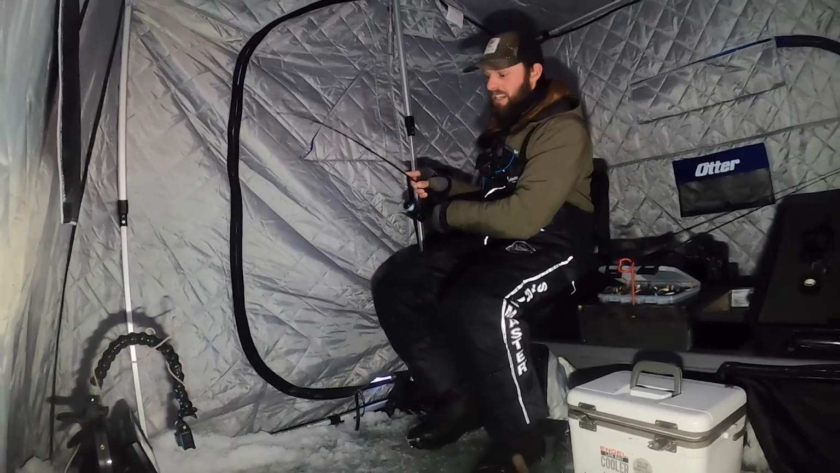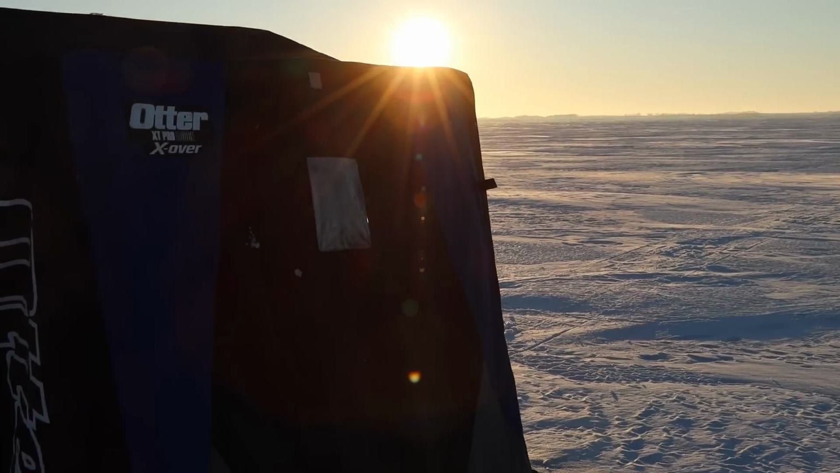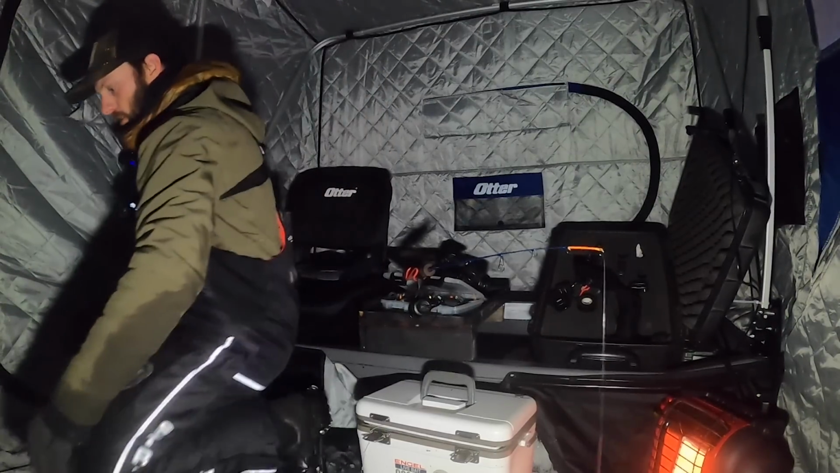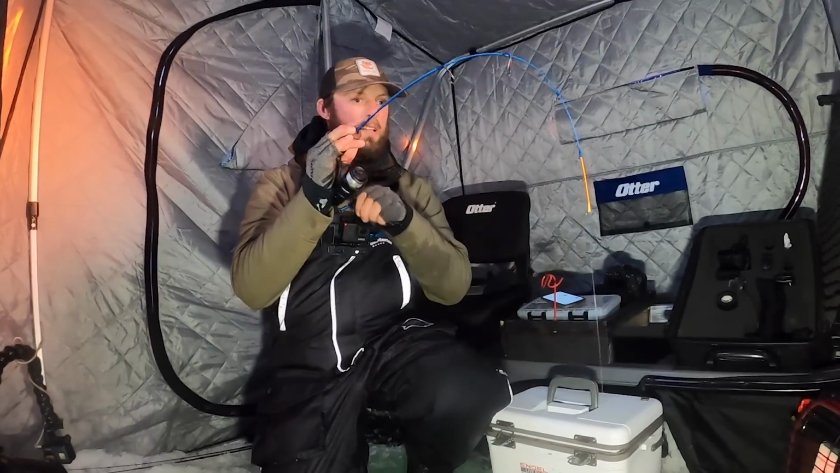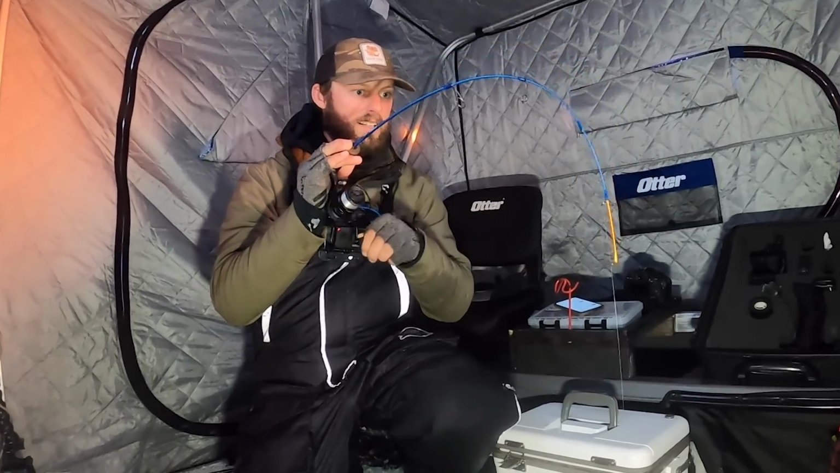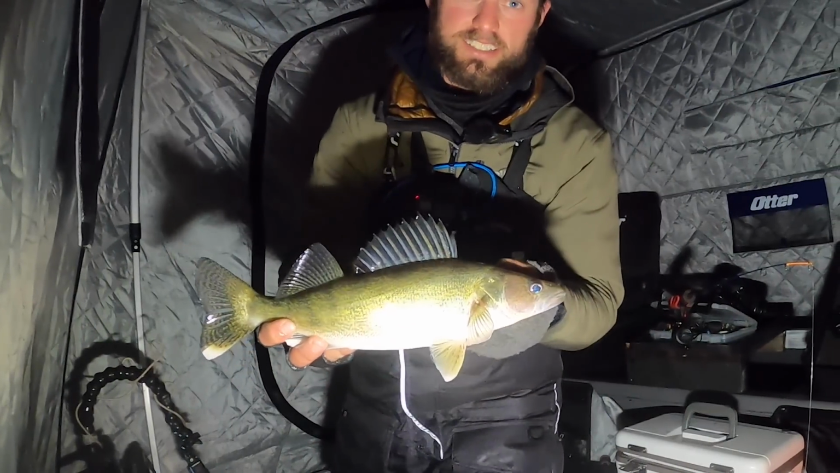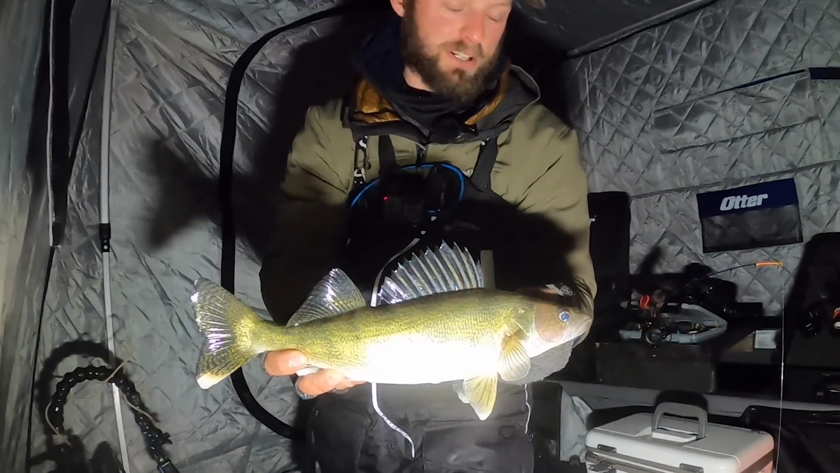Got him right there. Right there. You guys see how high I had that fish up the water column? Ooh, liking that. I'm liking that a lot. Dude, we have caught a serious amount of fish in a very short period of time.